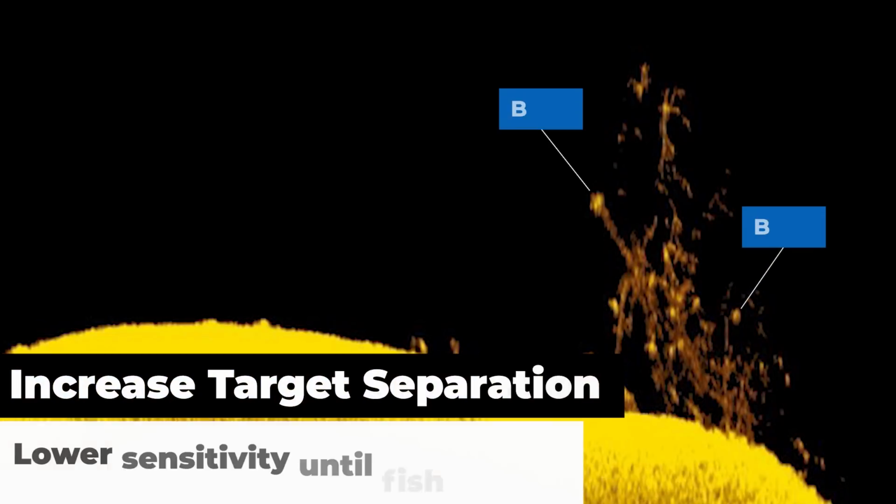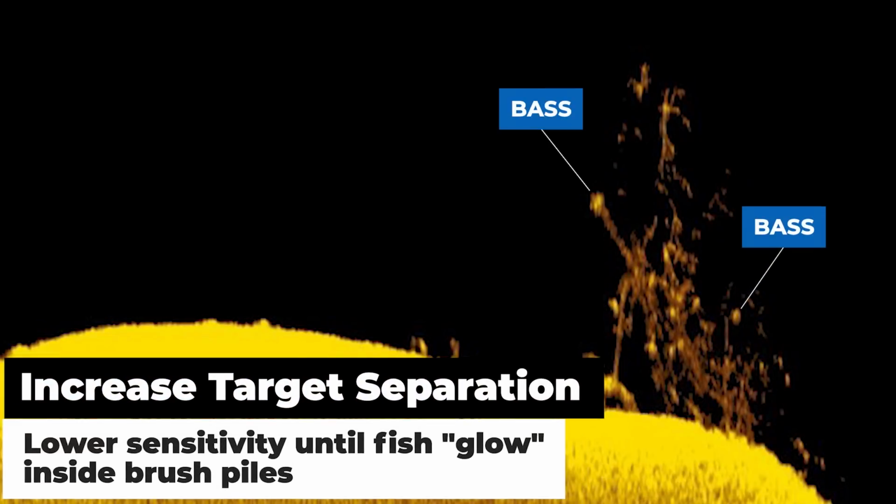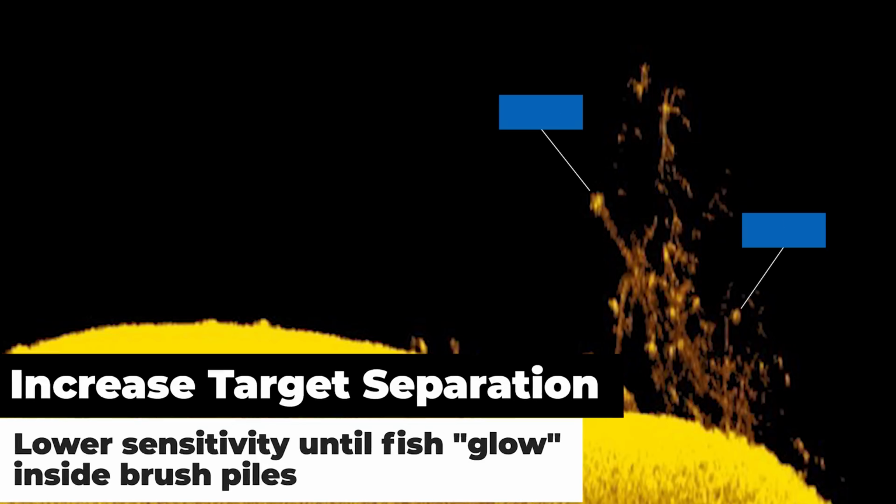The way I normally do this is by lowering the sensitivity on both my downscan and 2D sonar view until I start seeing some brighter dots mixed in with the brush. What you'll find is that fish, especially bass, are going to look like little Christmas lights in the brush piles. These brighter dots mixed in with some of the more muted colors in the brush pile.